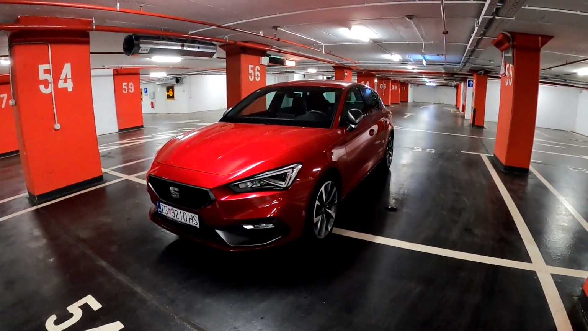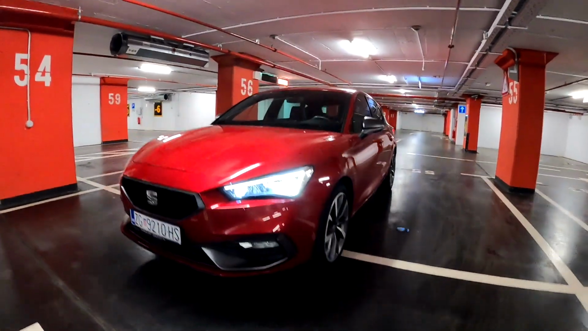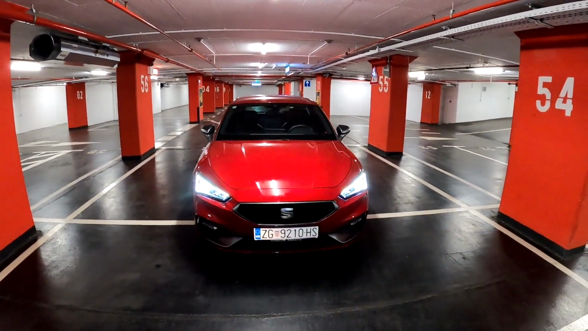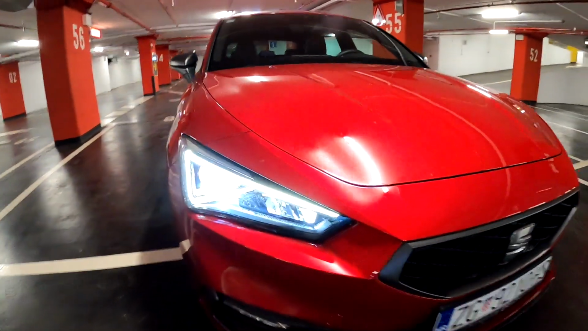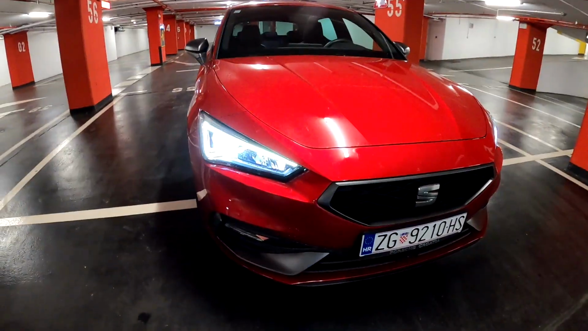Today we are going on a night point of view drive with this car, the all new Seat Leon. As you can see, this car has a beautiful design. It's an FR trim, so more aggression from the front. You have the new bumper, and then here we have the LED lights. LED now comes as standard, and those are the full LEDs.